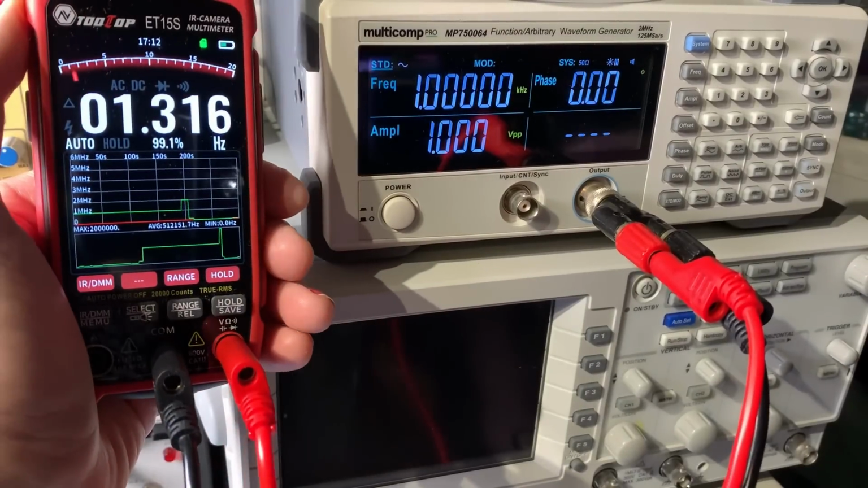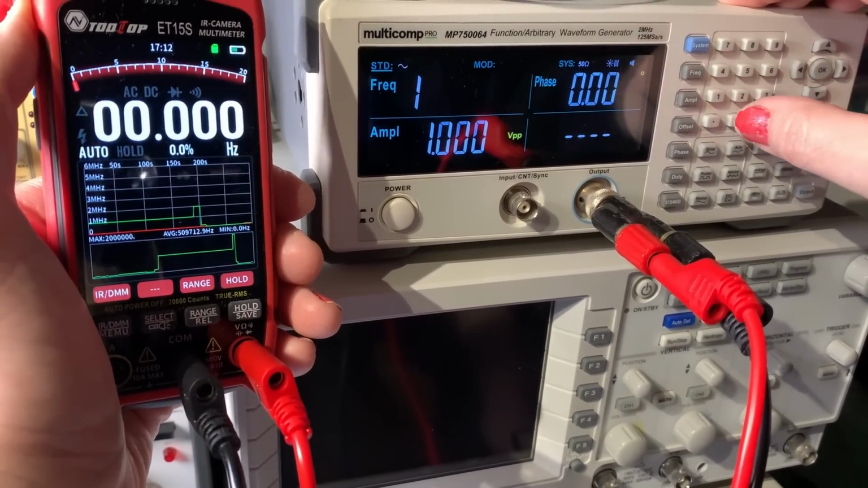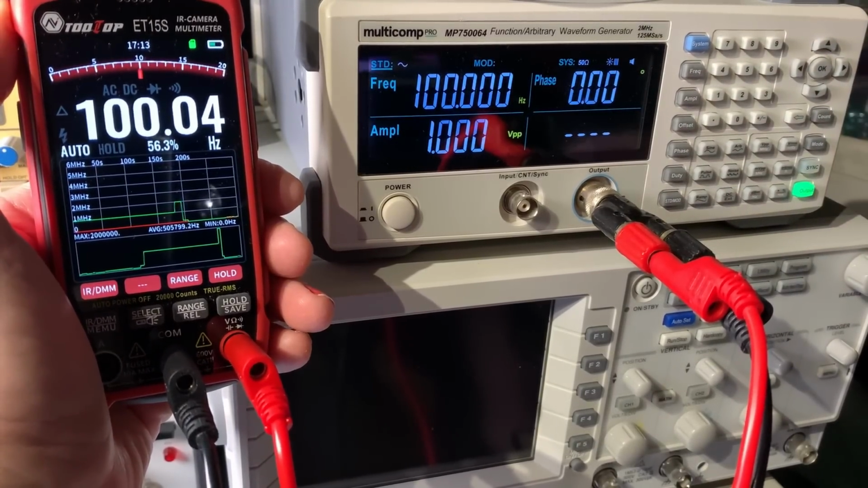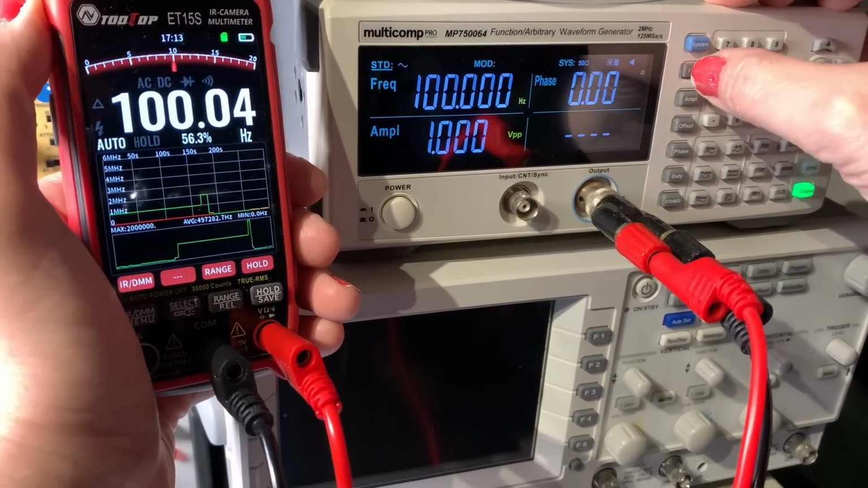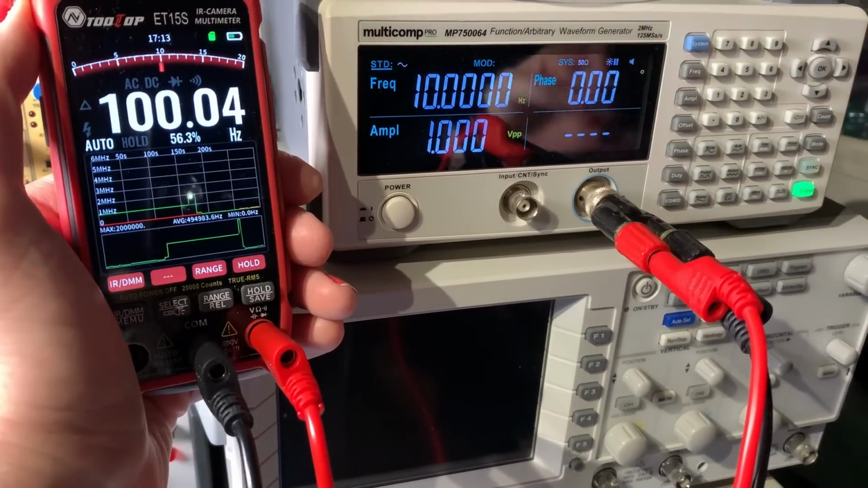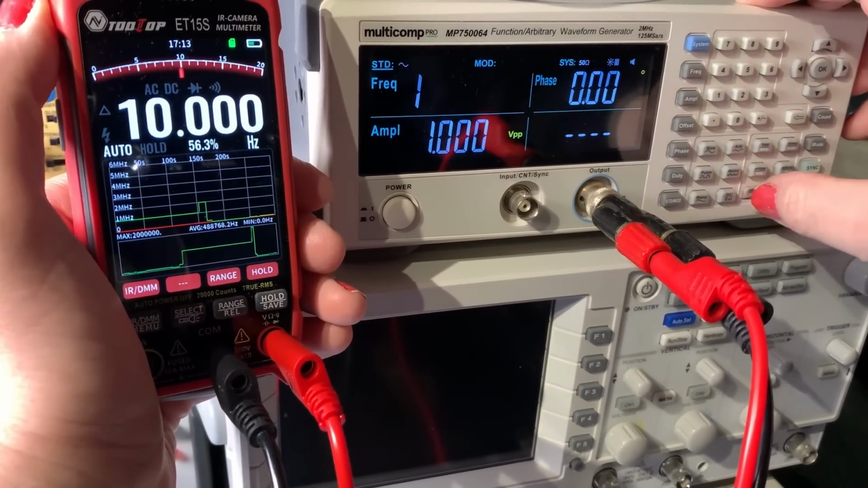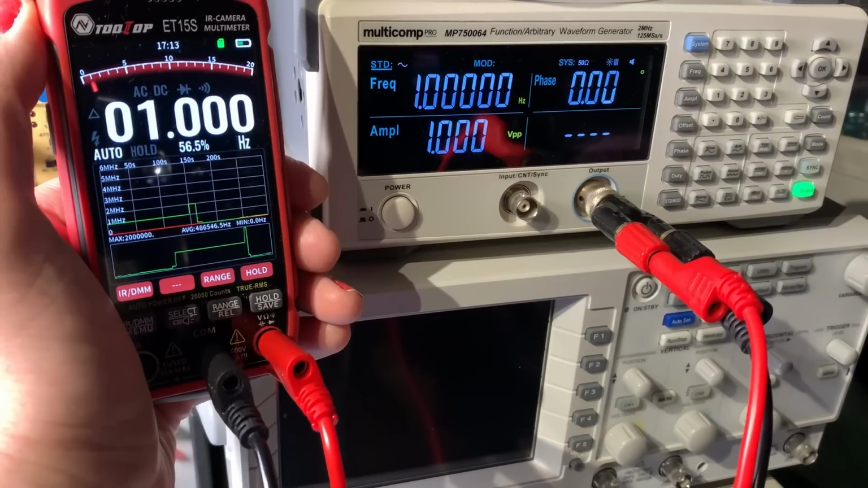So let's start with 100 hertz just for a quick test, shall we? Pretty good. All right, let's try 10 hertz. Okay, yeah. How about 1 hertz then? Yep, there we go.